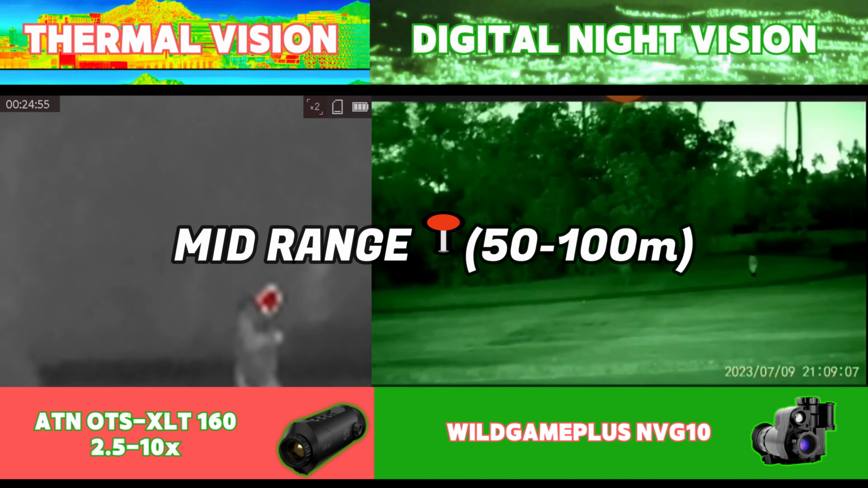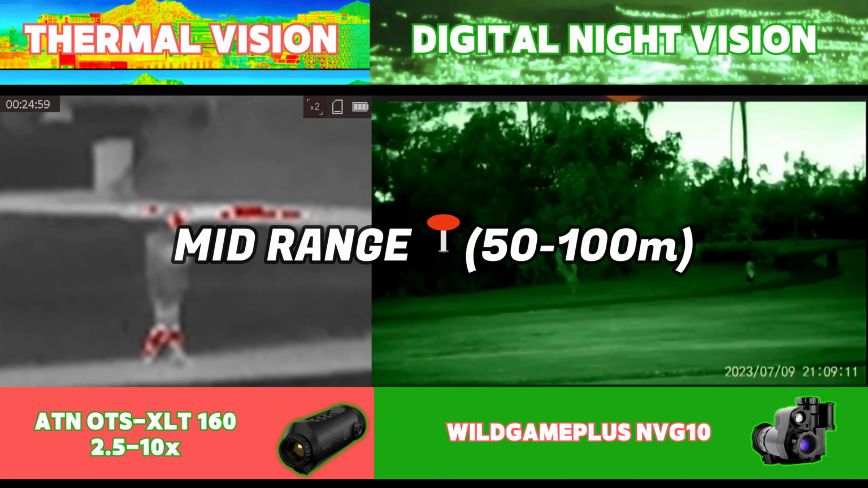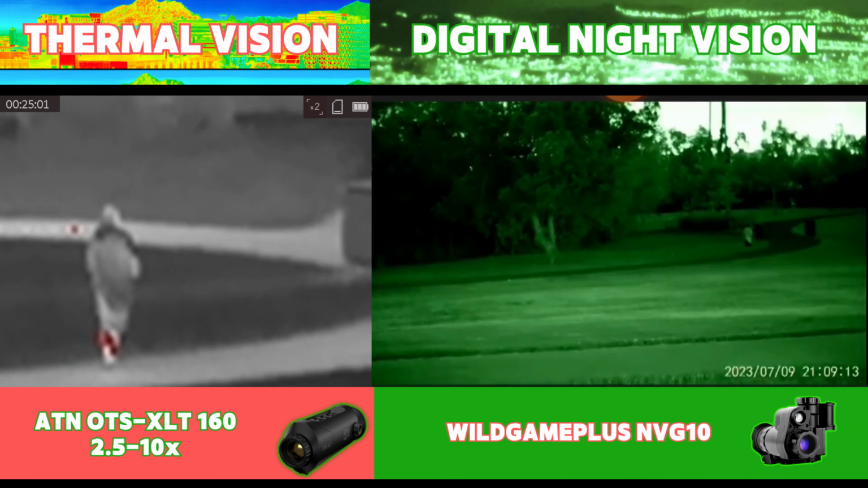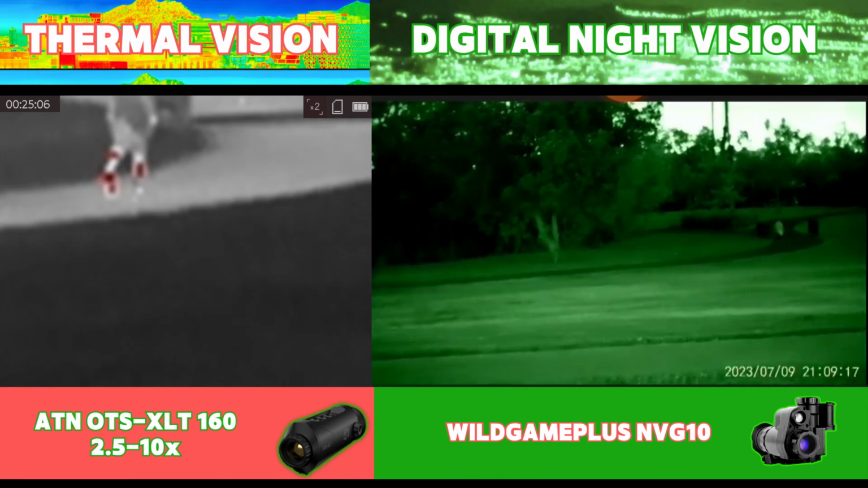Now we're going to shift our range to somewhere between 50 and 100 meters, and at this point we do start to notice the advantage shifting towards the thermal setup in some instances. However, it is dependent on the lighting conditions, the backdrop, and the size of the subjects.